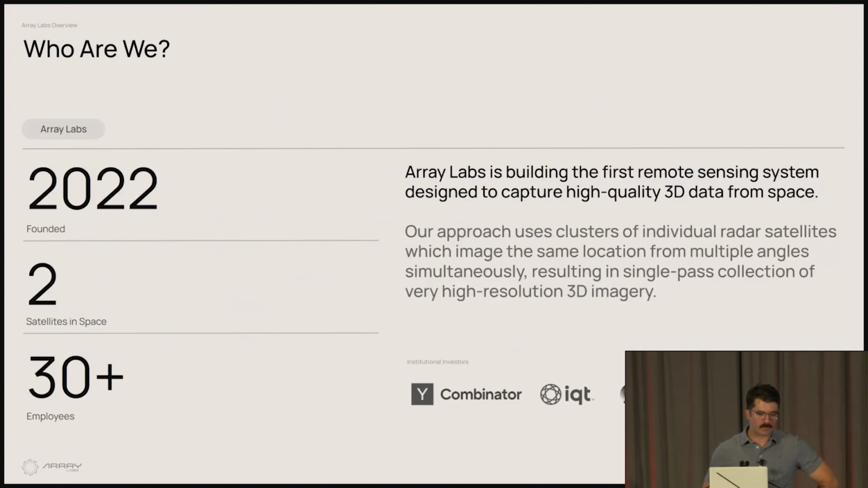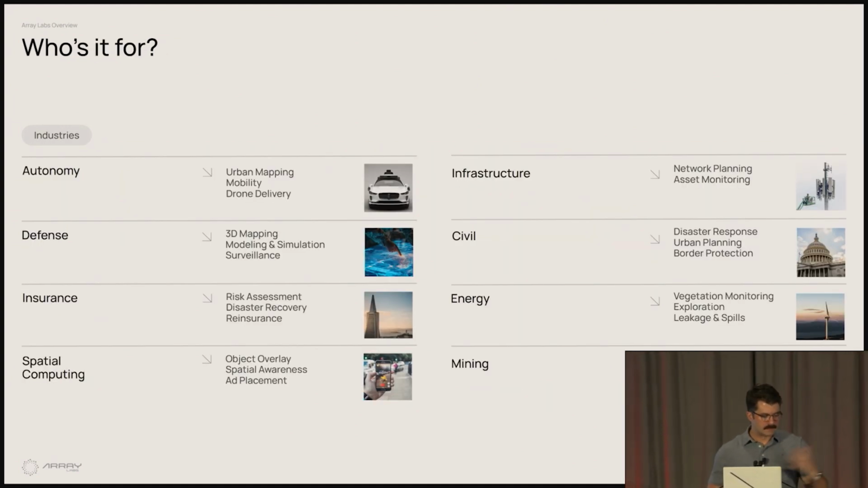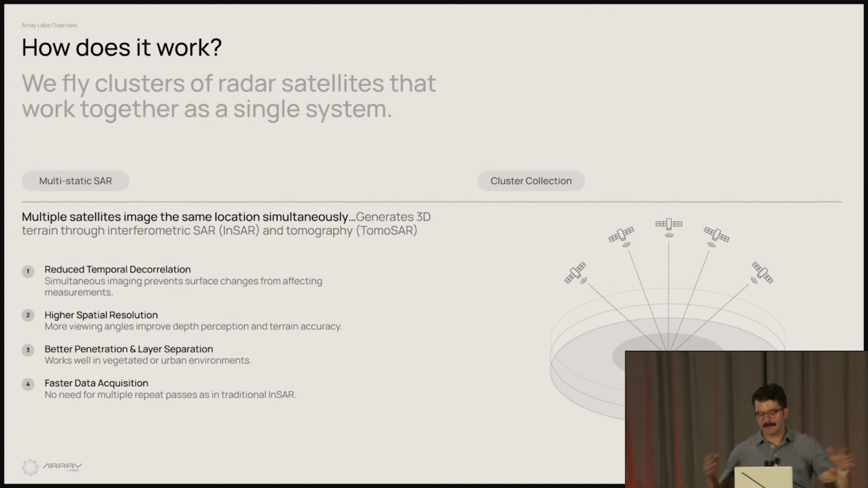As I said, we're building the first remote sensing system designed to capture high-quality 3D data from space. There's another section there talking about our approach, but I can get into that. Feel like this is relatively self-explanatory or obvious to everyone in the room, so we don't need to dwell on it. I mentioned that I don't want to spend too much time on the actual space system architecture side of things, but I'll just quickly run through that.